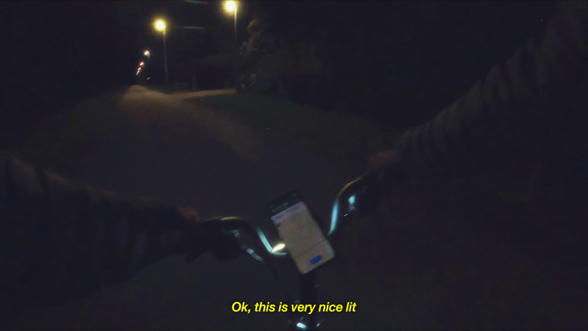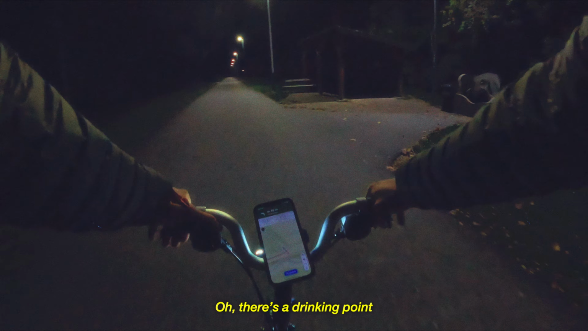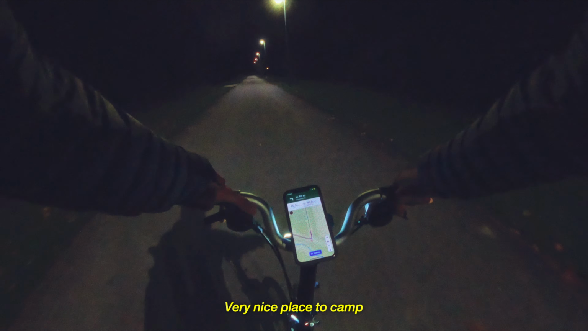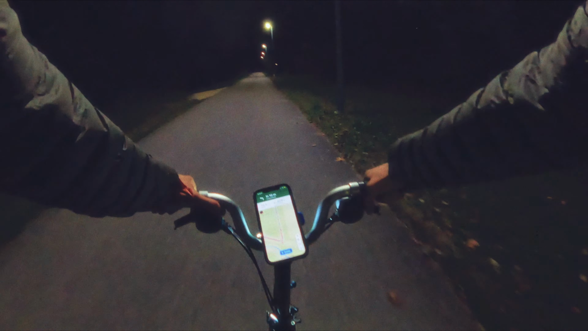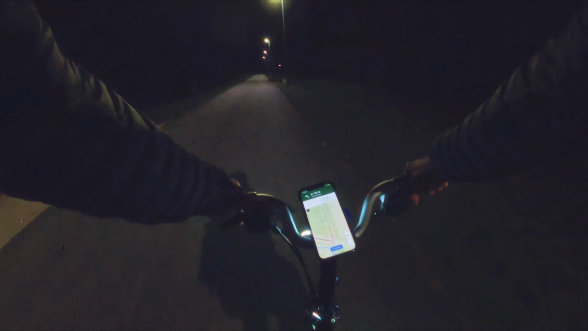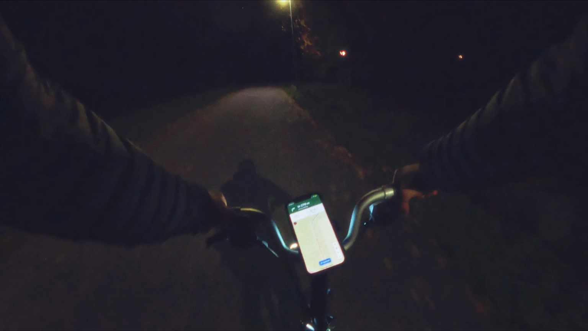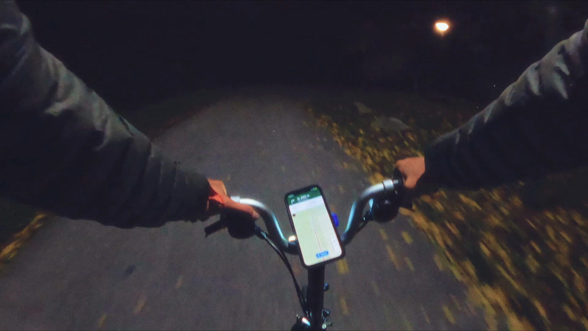Okay, this is very nicely lit. Oh, there's a drinking point. Nice. Very nice place to camp. Find some light. And we are getting back to the dark. The darkness made everything feel scary, shadows played tricks on my mind, and every sound seemed suspicious.